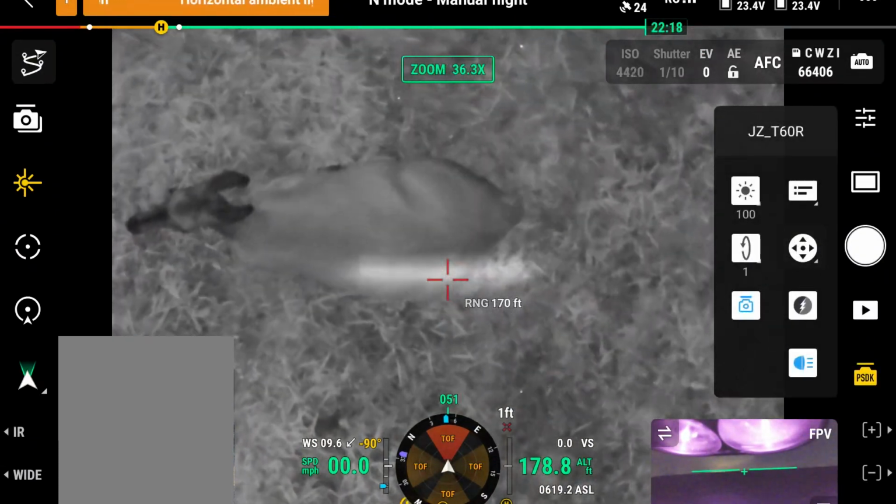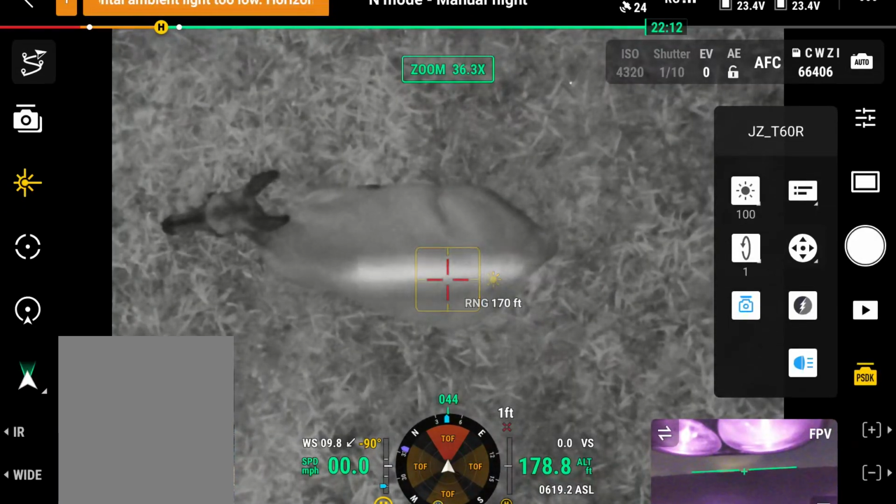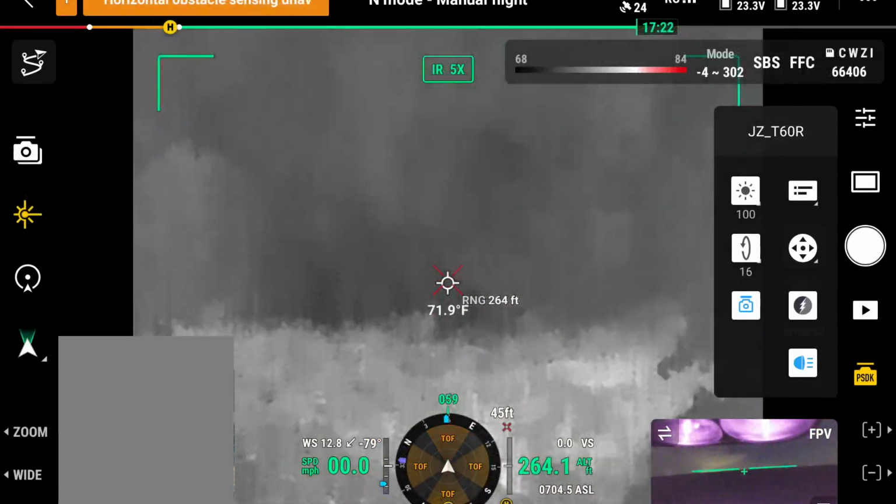Plenty of detail, and these deer don't mind it. I promise you, with the actual spotlight, they would have been out of here. I'm not going to do that because I don't want to disturb them. Let's go find some more deer.